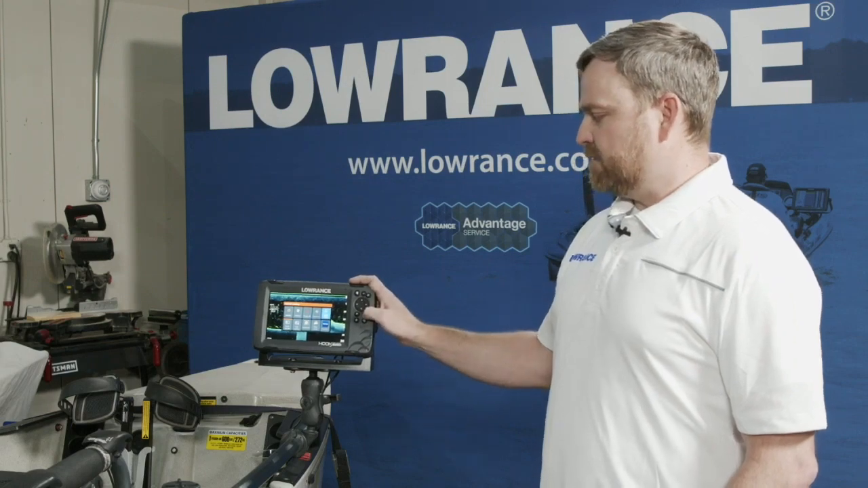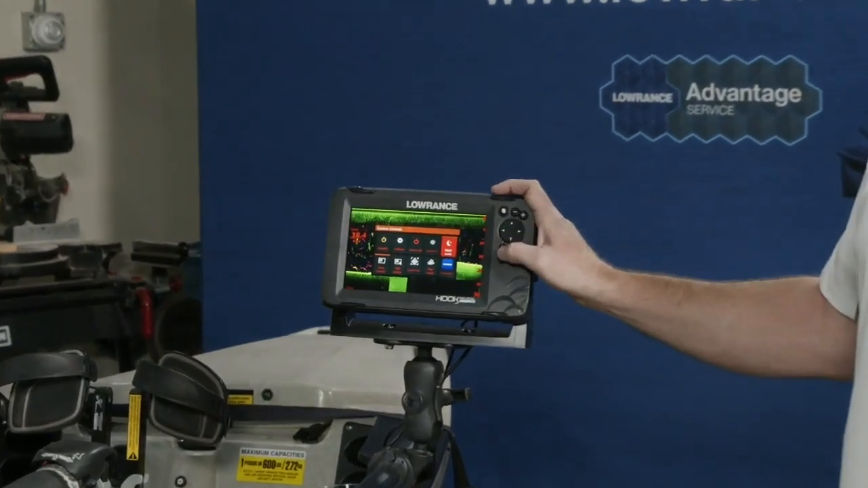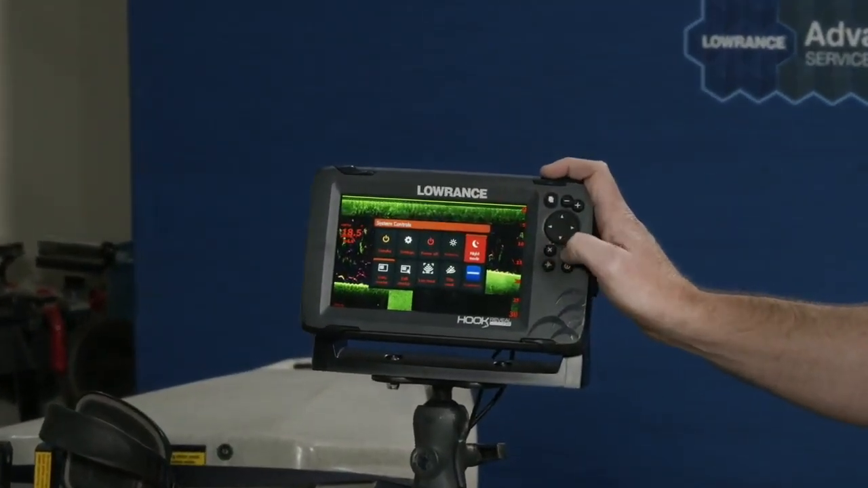Night mode basically just turns the brightness down. If you're out fishing at night, we invert the colors and turn the intensity down so it doesn't blow out your eyeballs at night.